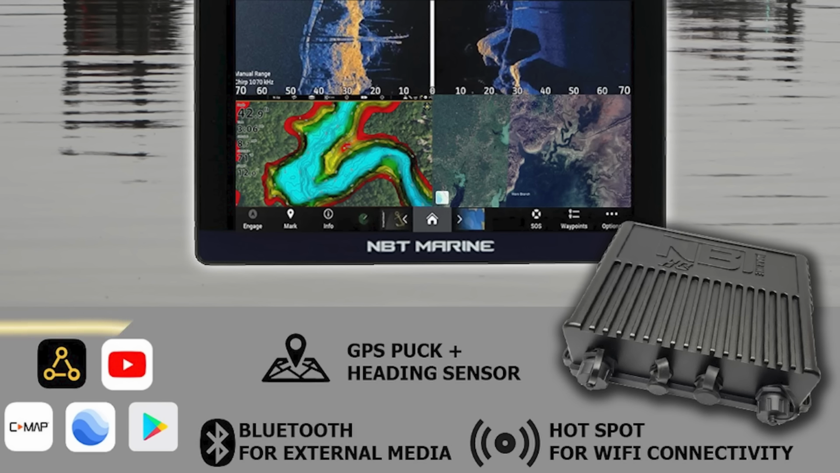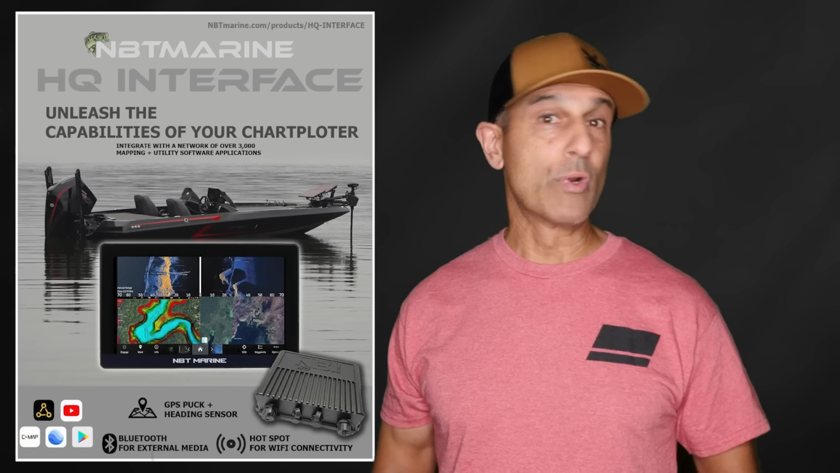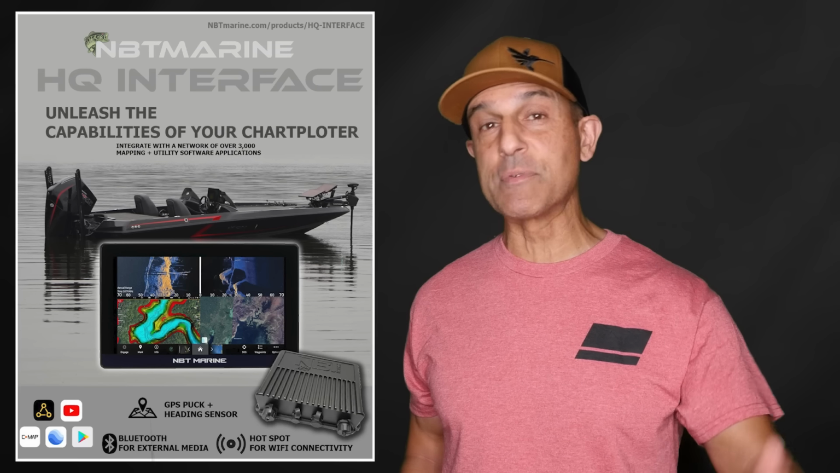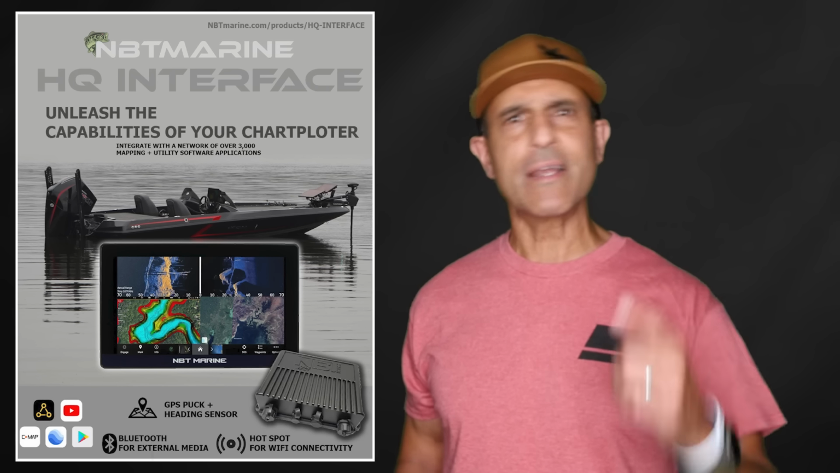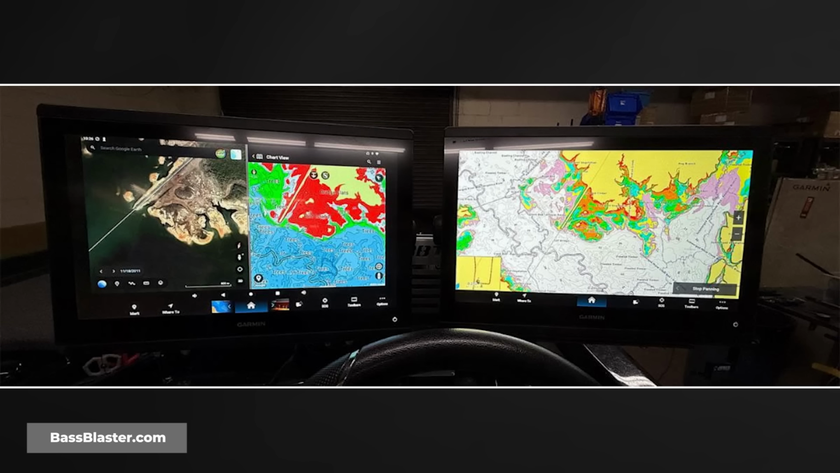And the main deal here is those icons on the lower left. You can see the Humminbird One Boat Network, C-Maps, Lowrance C-Maps, and other stuff. Which means you can use those apps and maps, plus Google Earth and more, right there on your Garmin screen. And you can even split the screen when you do it. Pretty dang cool, huh? Pretty cool.